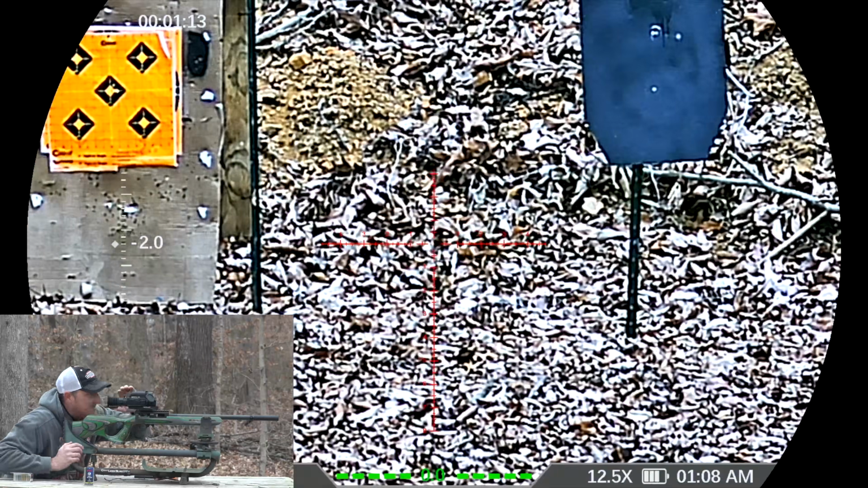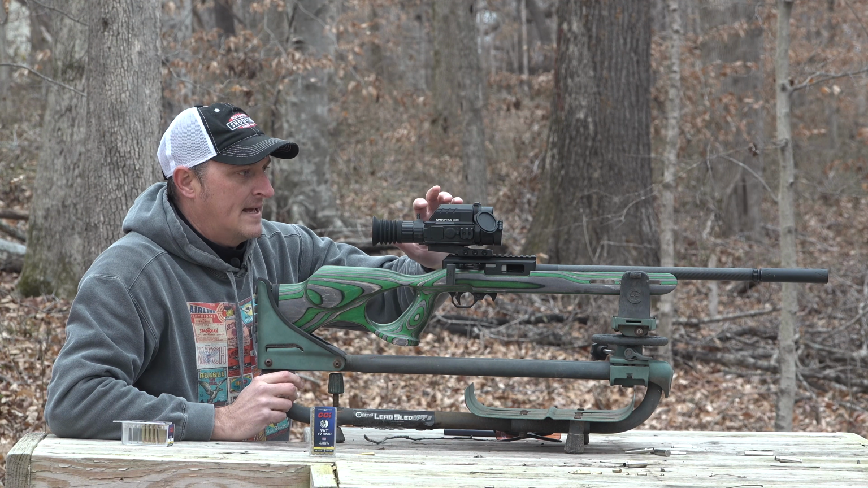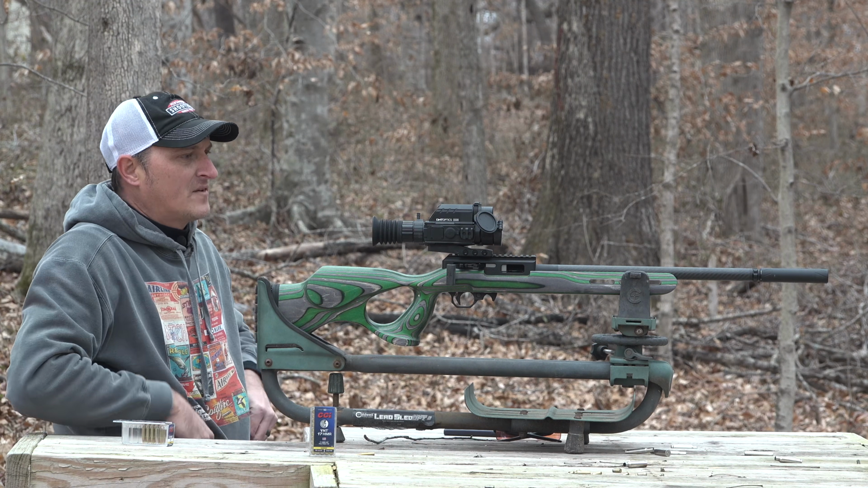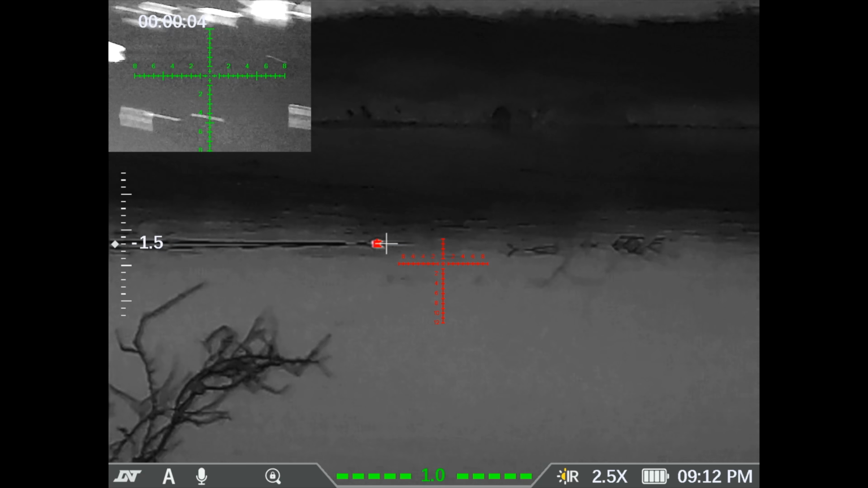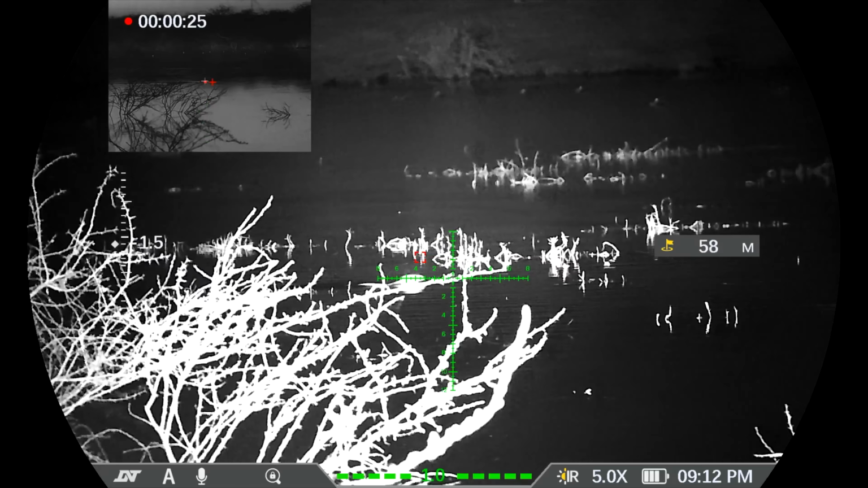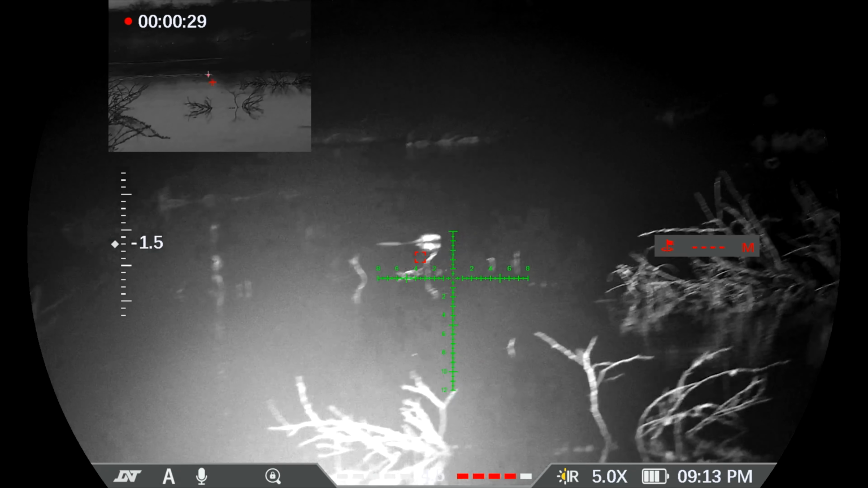So this optic is pretty incredible. And I have used this optic several times in the field. I had to turn the camera off. In the field, a lot of times I couldn't tell exactly what the thermal was picking up. It's just a blob, okay? Then I will click to the night vision, zoom in, and I could tell exactly whether it be a deer, a hog, a raccoon, an armadillo.